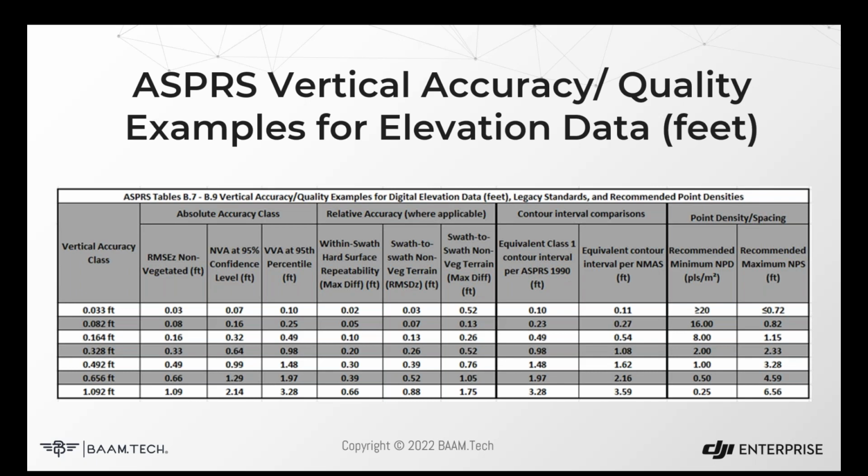But you'll see that this is really broken down into two major sections really. When we first talk about table B7, which is the portion about absolute accuracy and relative accuracy. Those are the main things that we're going to be focusing on. There's also the contour interval comparison. When we talk about NEMAS, 1 foot contours, or ASPRS class 1 contours, these are legacy standards, but they're still pretty common. Things that people talk about when they're communicating the required accuracy for a project.